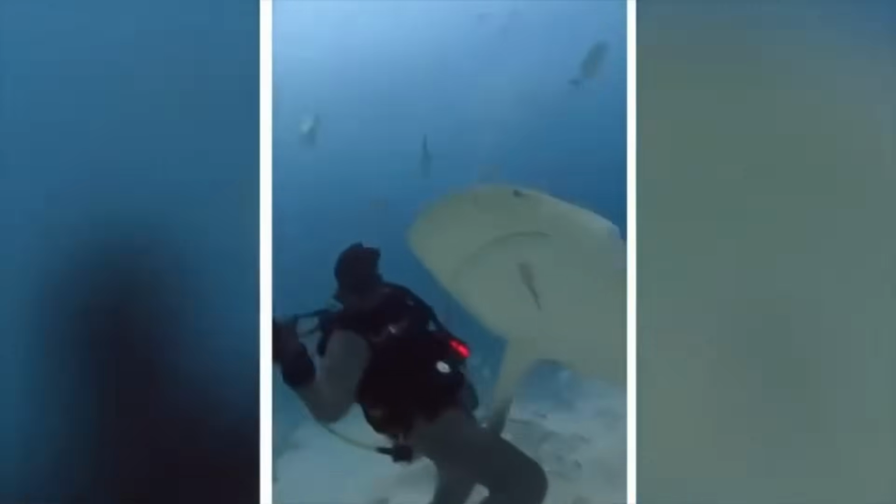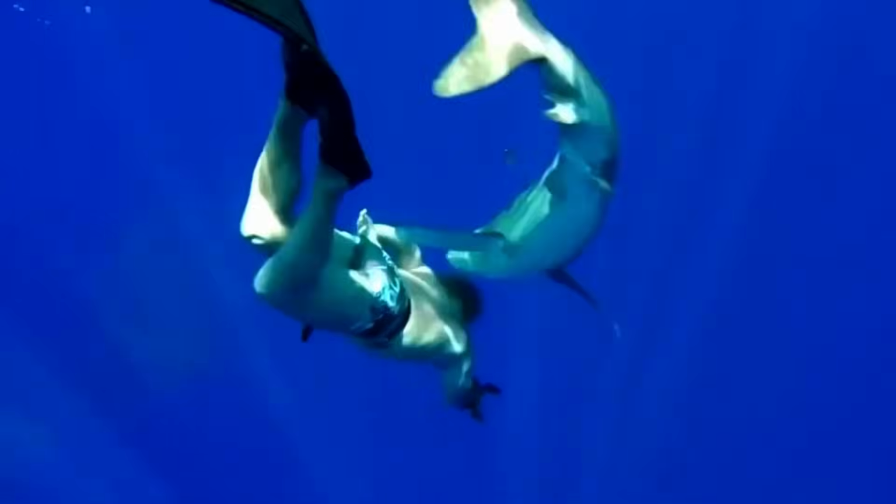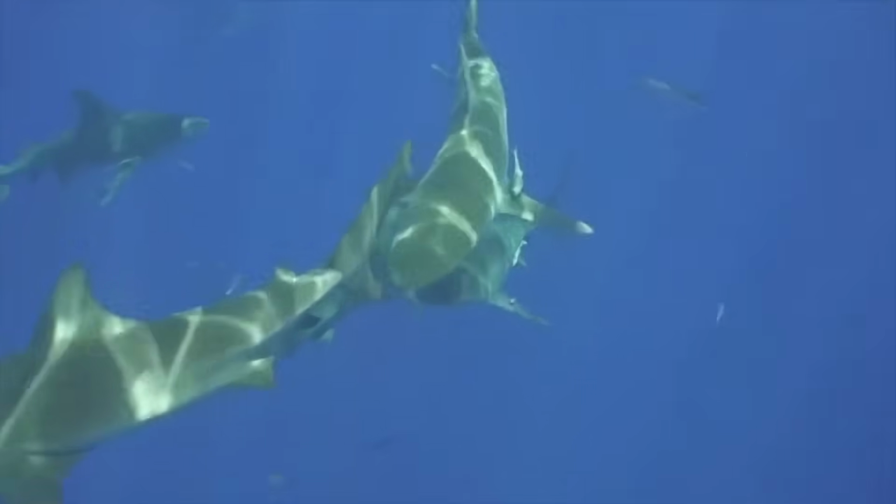So, the next time you venture into the murky waters, be on the lookout for the bull shark, for it is a creature of mystery and danger, lurking just beneath the surface, waiting for its next victim to cross its path.